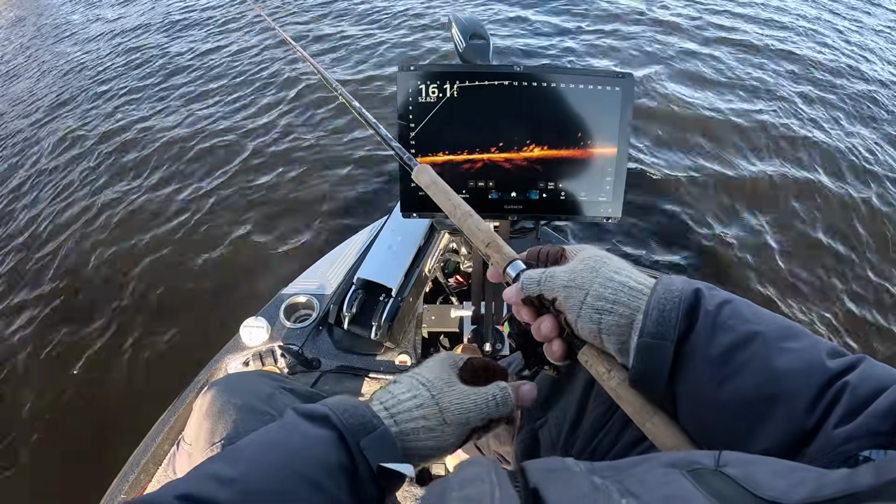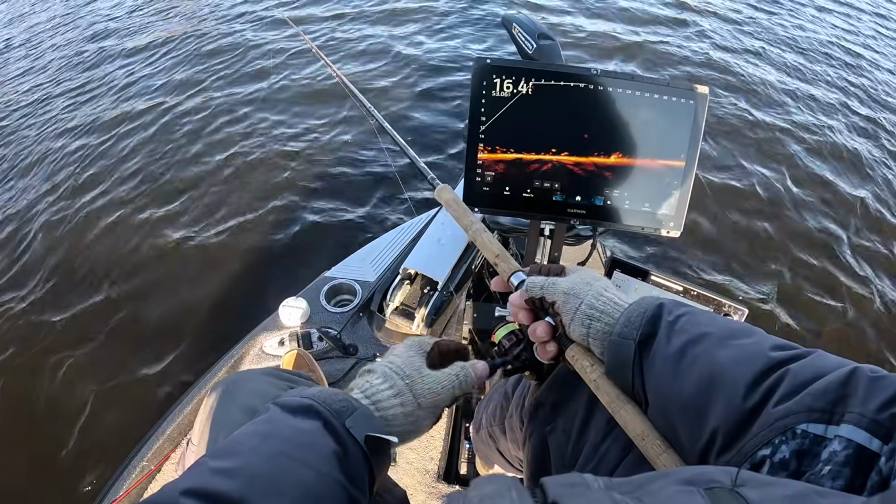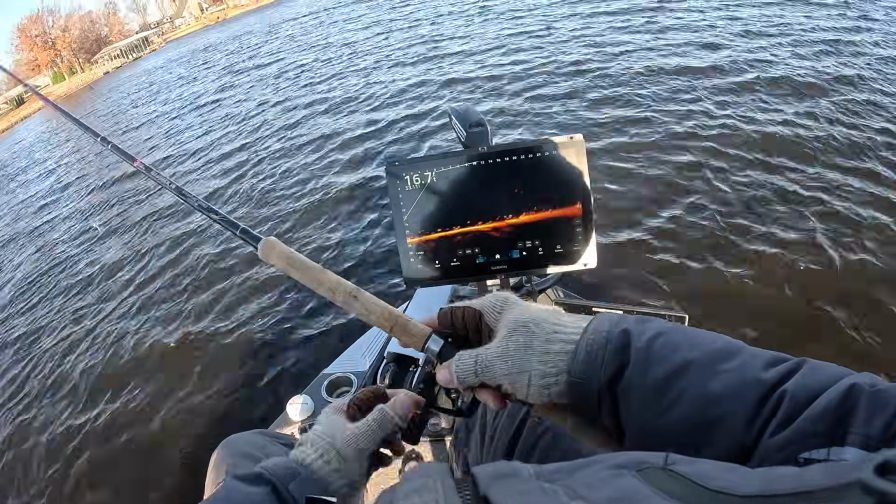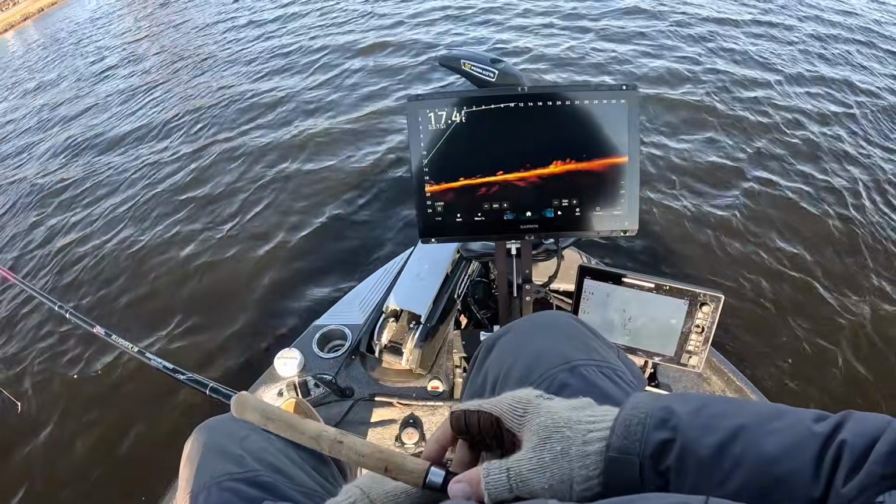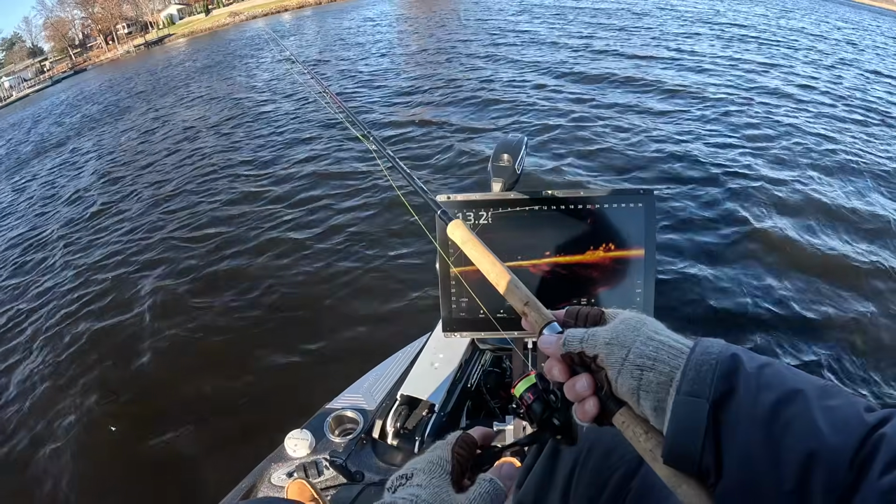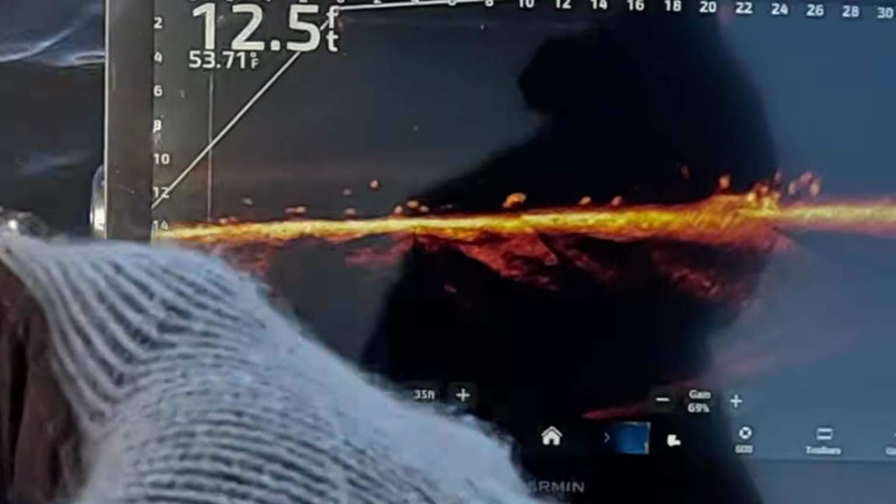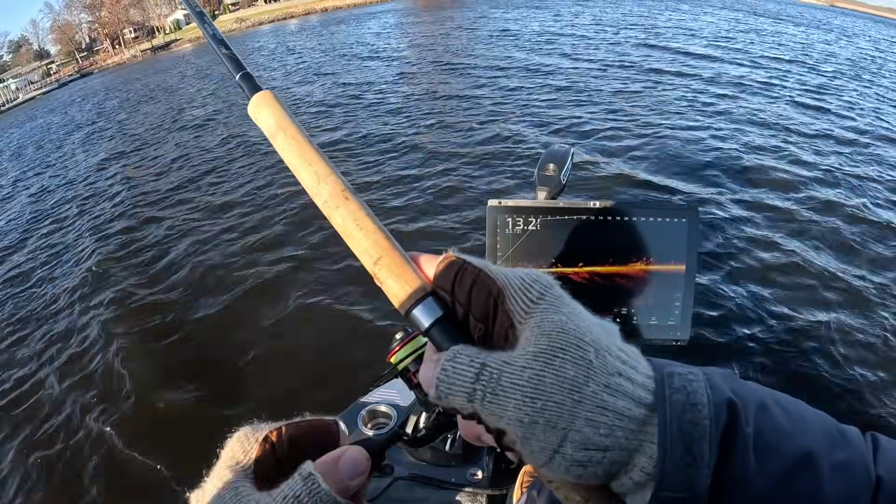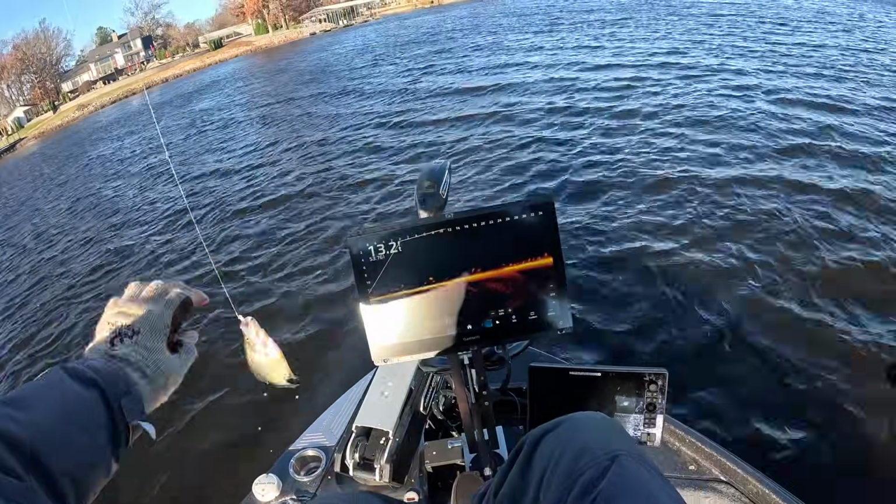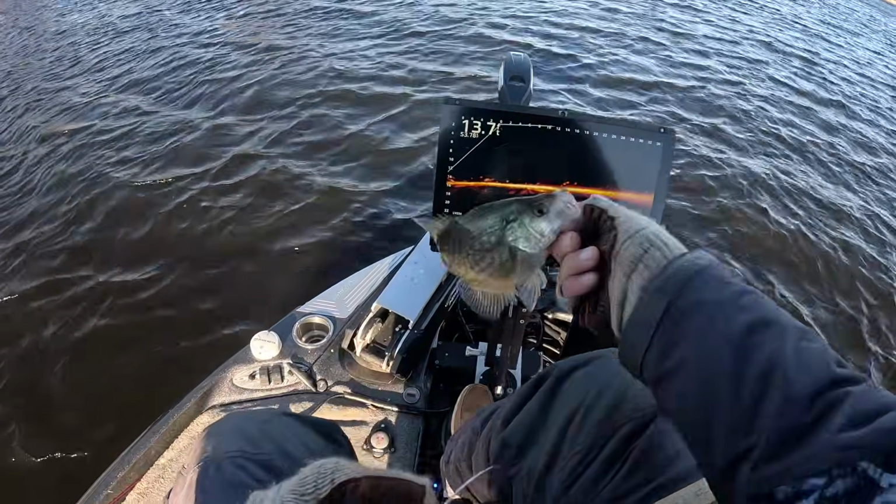There's some good fish right there. There he is. A little stair step approach. Gonna let it dangle there, see if he comes to it. He does not. Boy, I'll tell you what, my fingers are cold. There we go. Whoo, baby. Nice eater there.